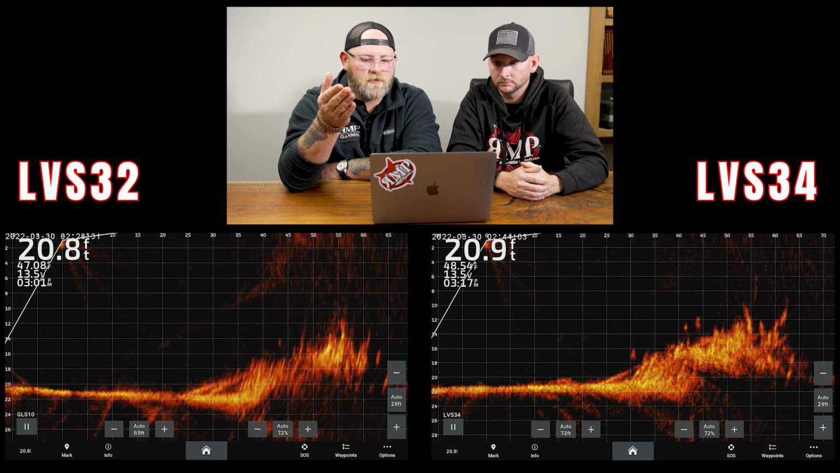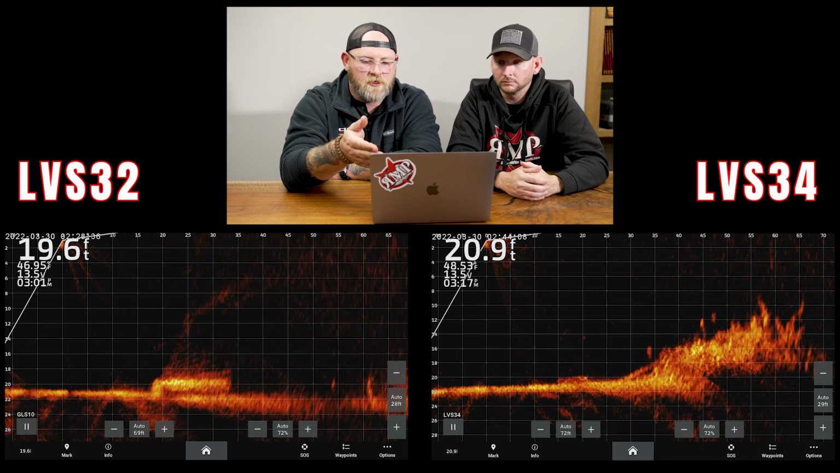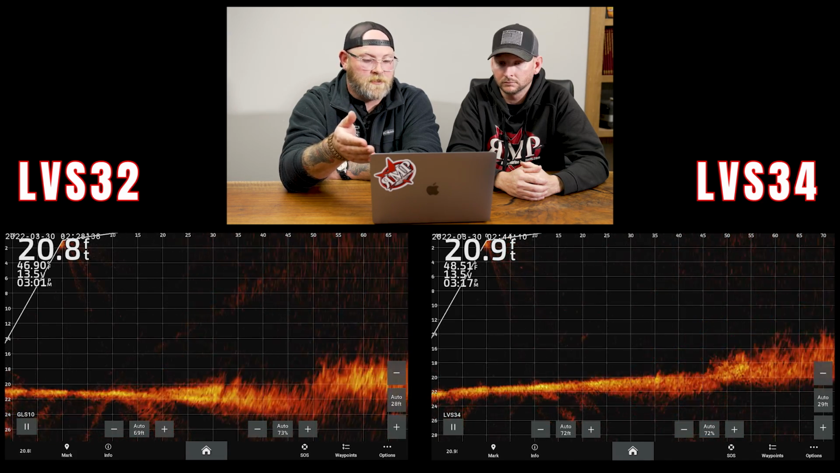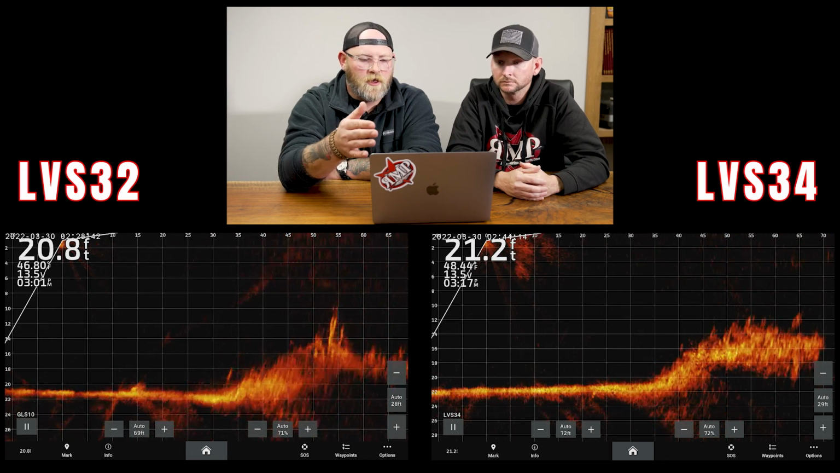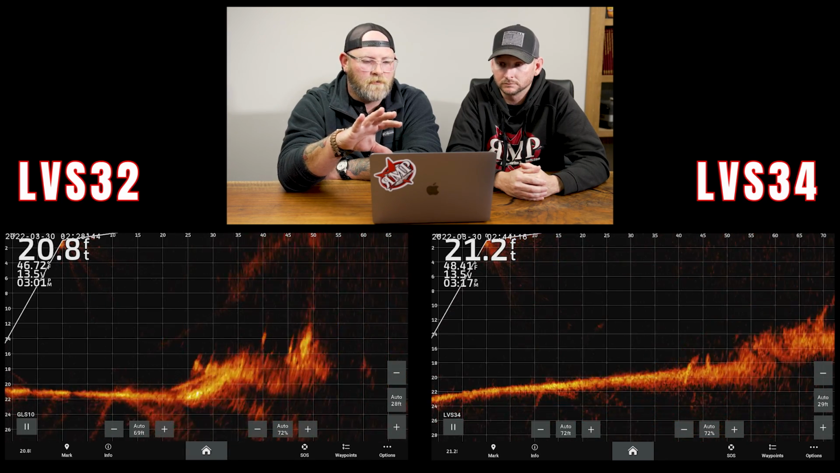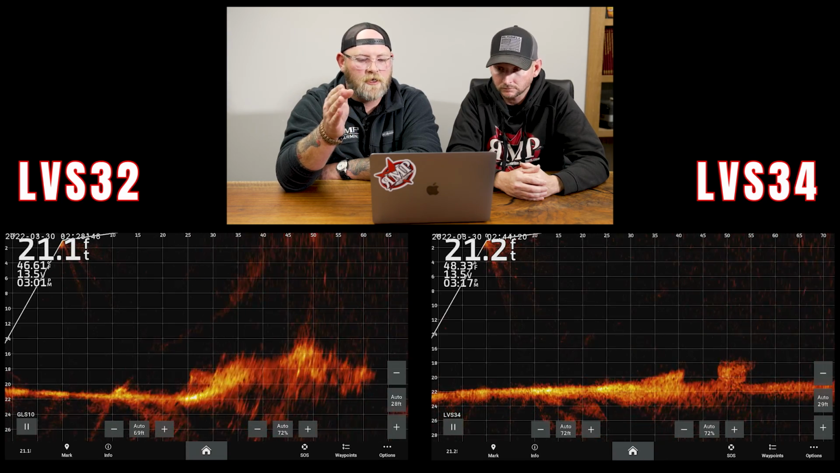The line breaks, the separation, the target separation in between the individual pieces in that brush pile. It's absolutely cleaner. It's more defined. For sure. The angles look harder. It doesn't look like a big mound of something. You can start to see the individual pieces of brush that make up that pile.